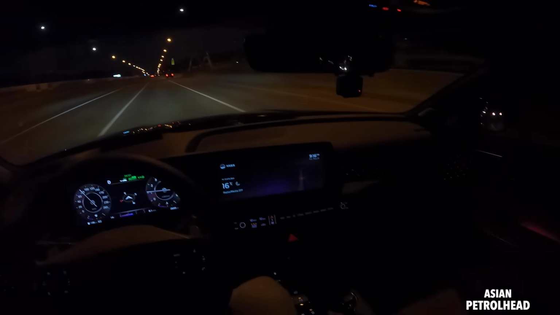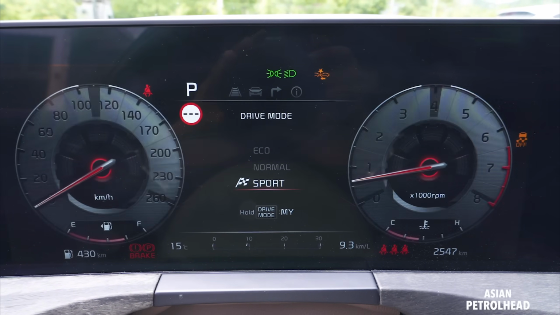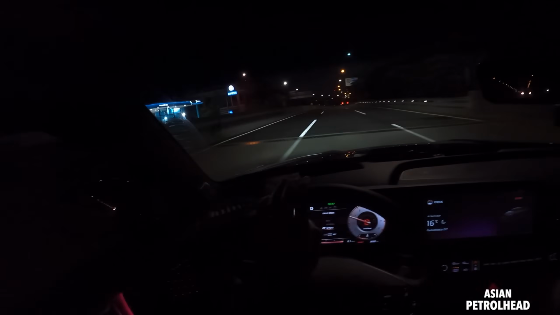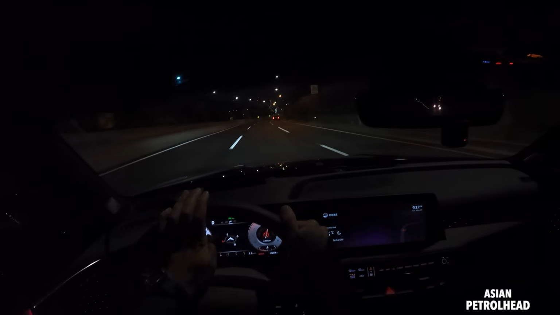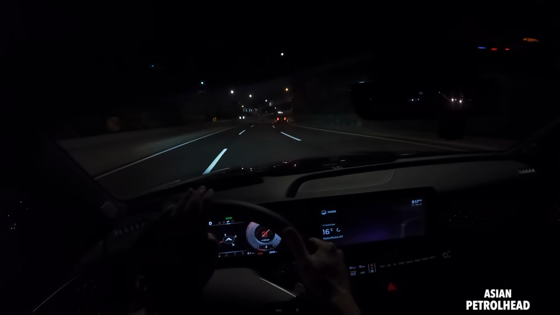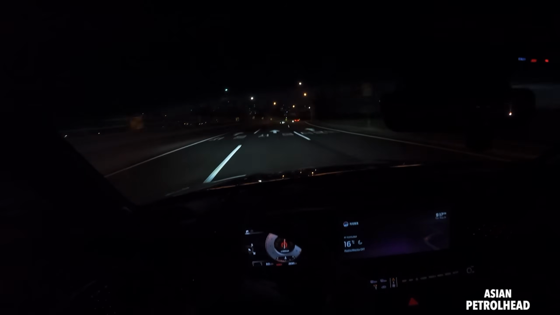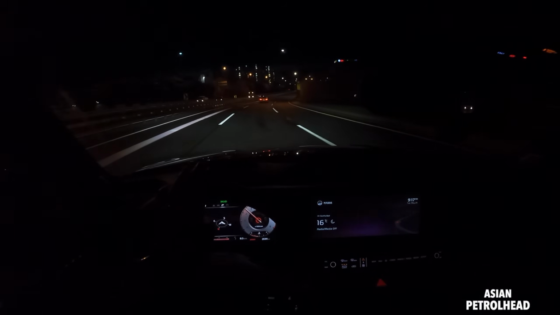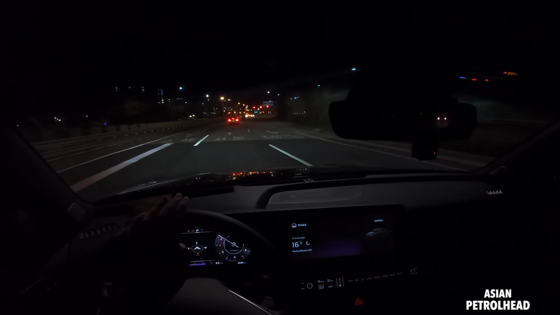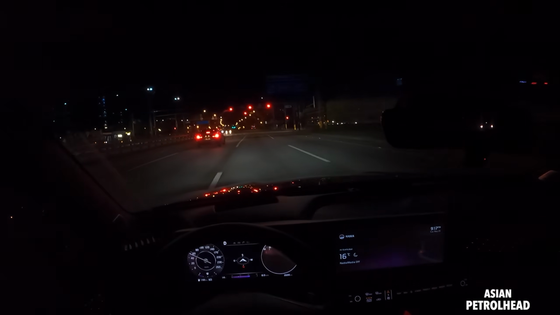Okay, so speed zone is almost over. Let me just let you hear it one more time. Okay, let's put the car into sports mode one more time. The side bolster is squeezing me. Whoa! Wow! Cannot believe this is a Cadenza. Ooh. Yeah. So Kia's making some good cars now. Fun cars. Even if it's your mom's Cadenza or dad's Cadenza.